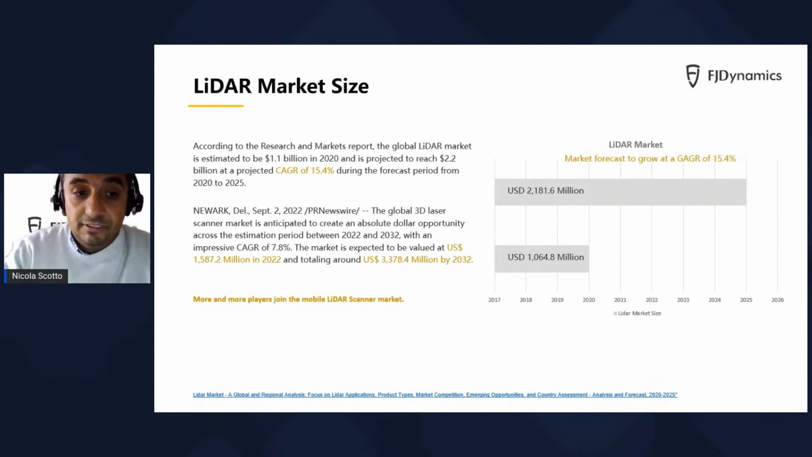And the second takeaway, from a recent market survey, shows us that the LiDAR market in the period between 2022 and 2032 will grow by almost 8% per year.